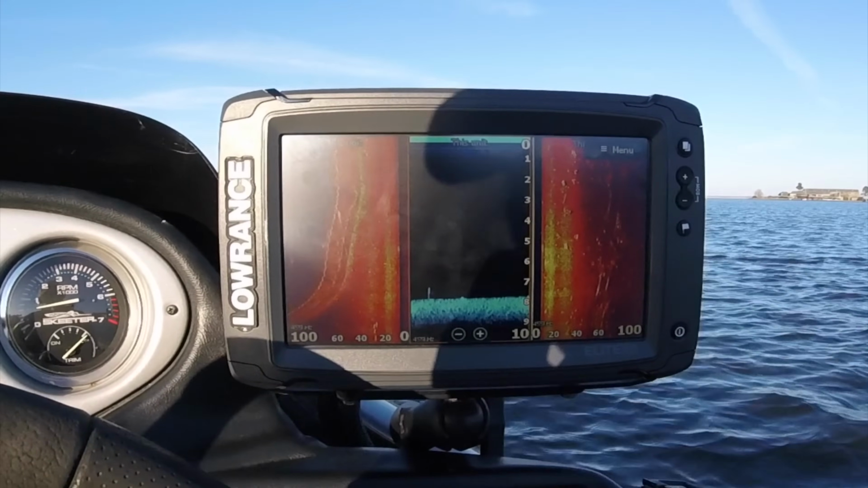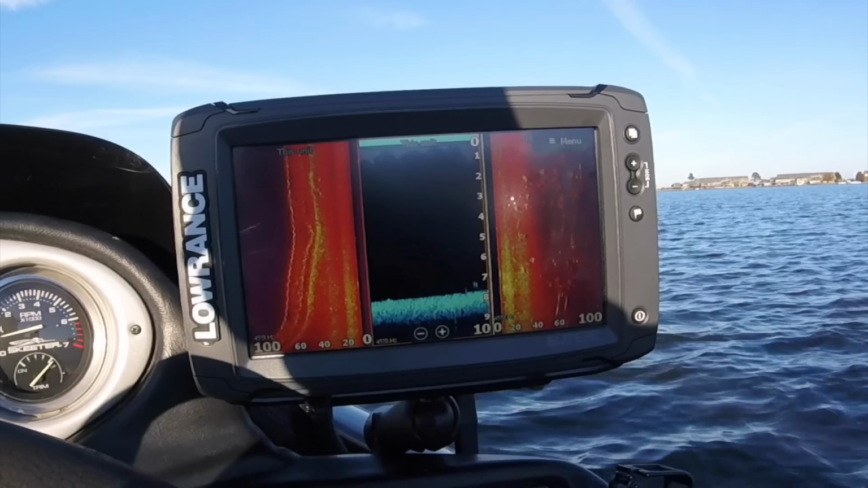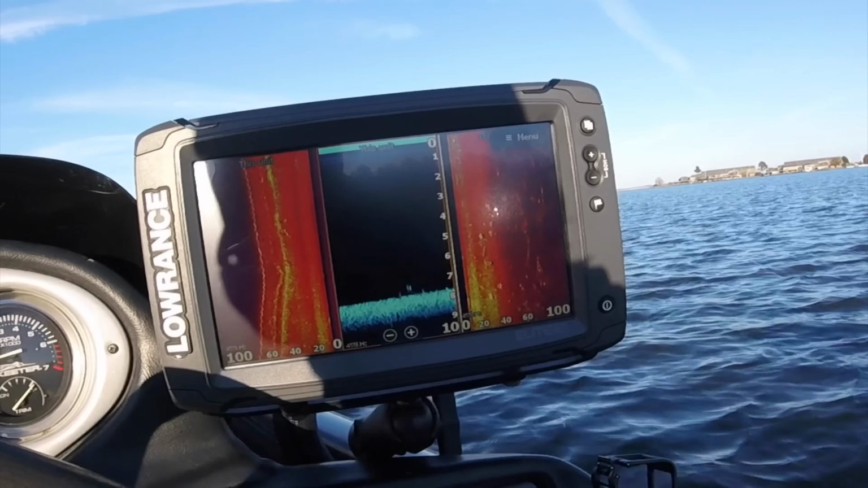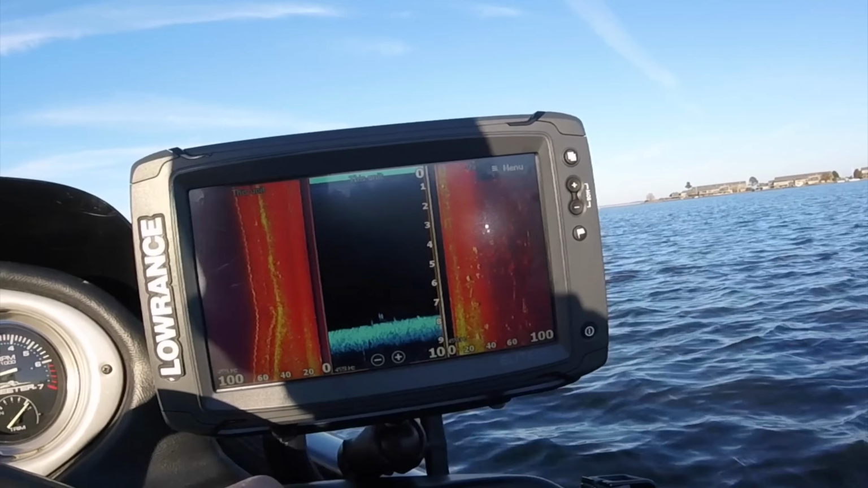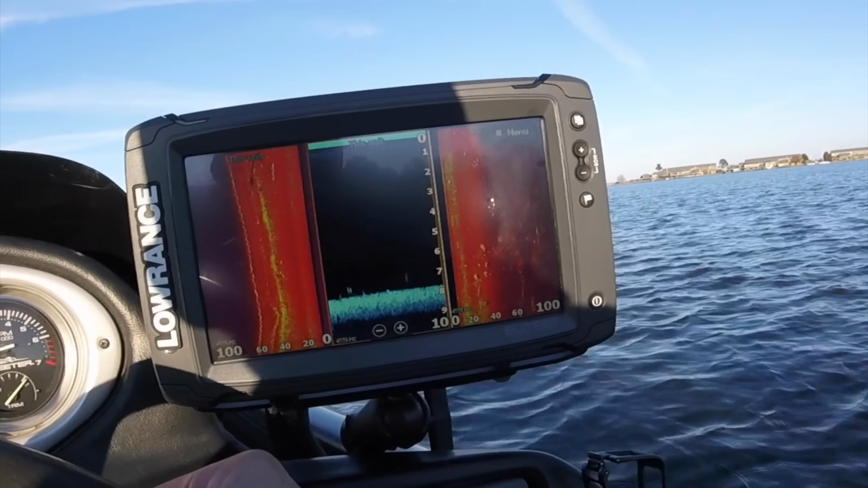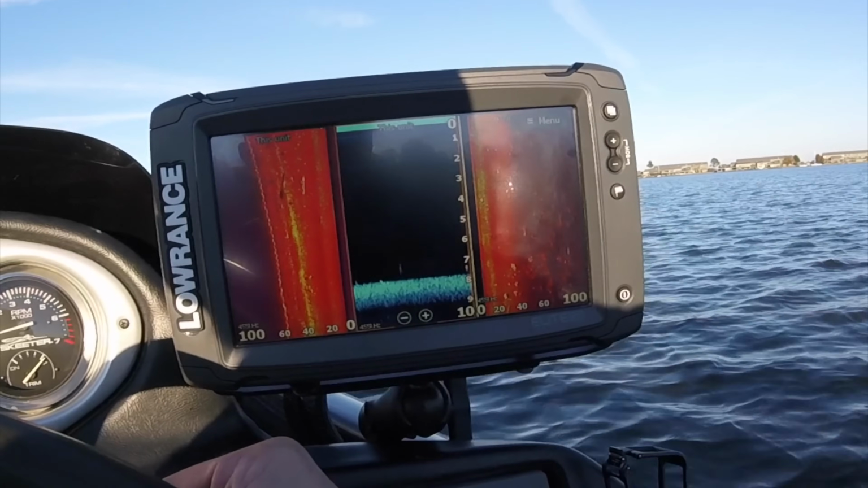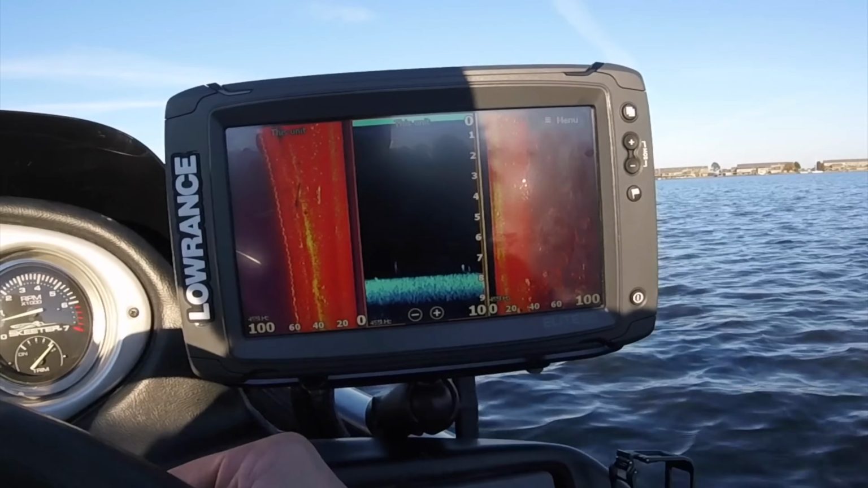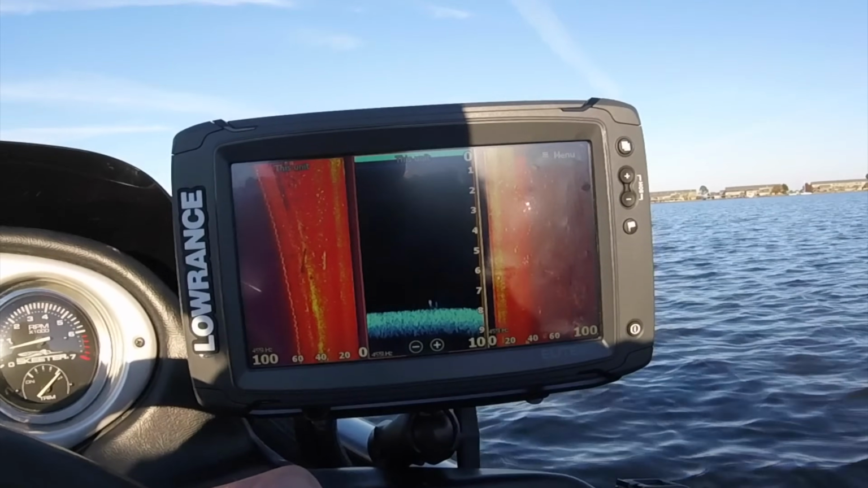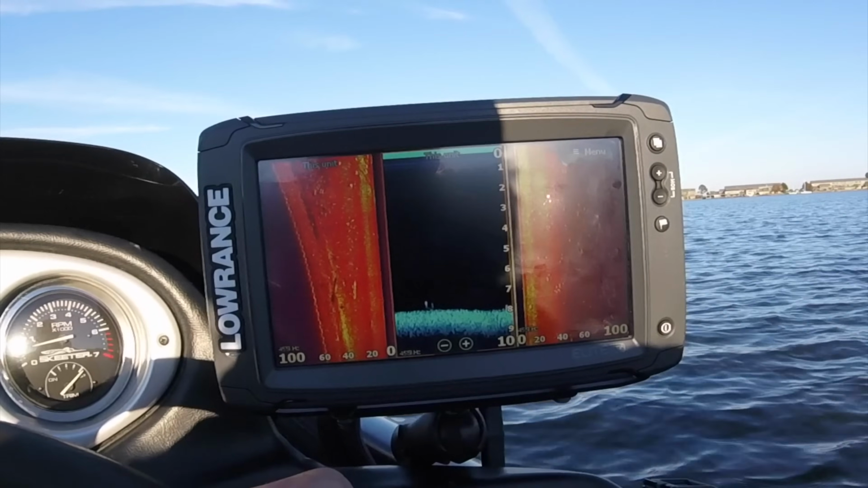So that's one thing you need to do when you get one of these: practice. Go down and find structures that you can recognize and go through the water, say like this wall, so you can tell what it looks like. It gives you a visual of what it may look like when you're in a deeper scenario where you have no idea what you're looking at. So again, that's a big tip, and I may throw some more videos out just to help some of you guys that really have no idea what you're looking at, because I was the same way.